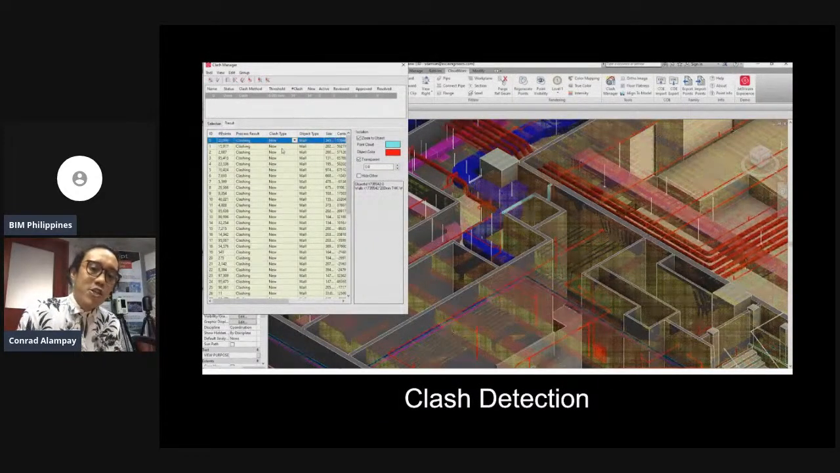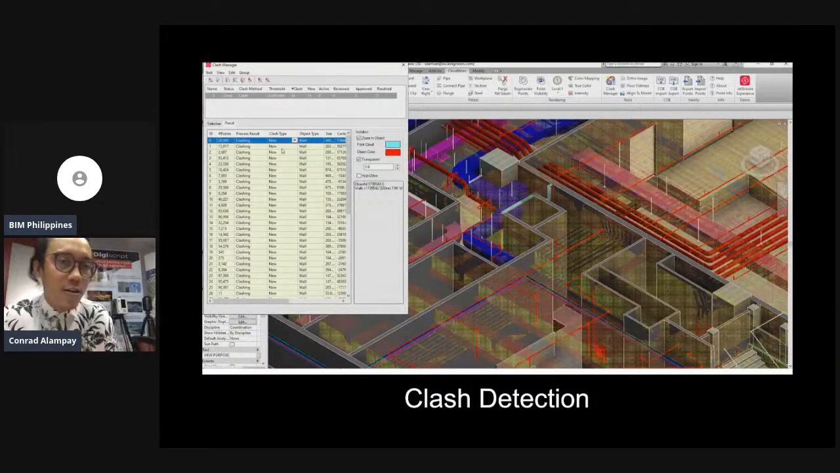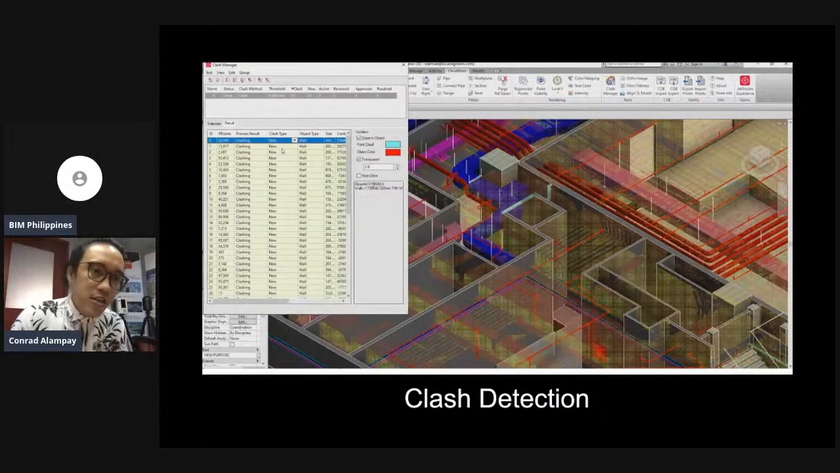If you're familiar with clash detection, this is not the one in Navis, not the per-discipline detection. I think Conrad mentioned that earlier. This clash detection detects clashes between the actual point cloud data, the actual structure, versus your design model. On my left screen, you'll notice we have clashes identified.